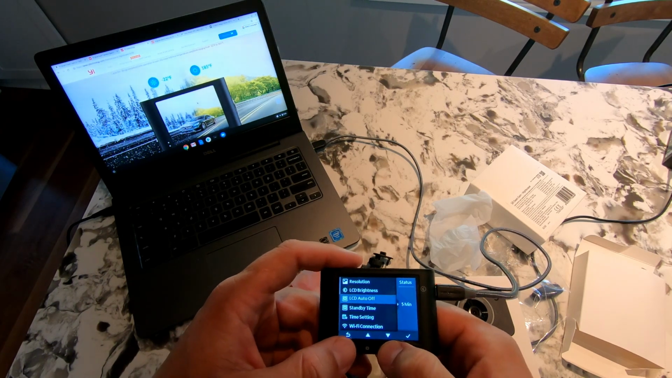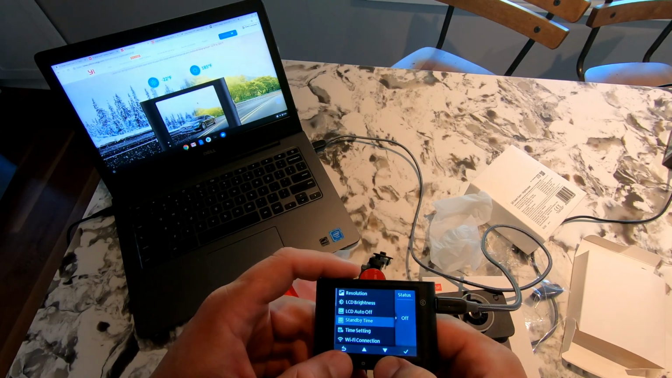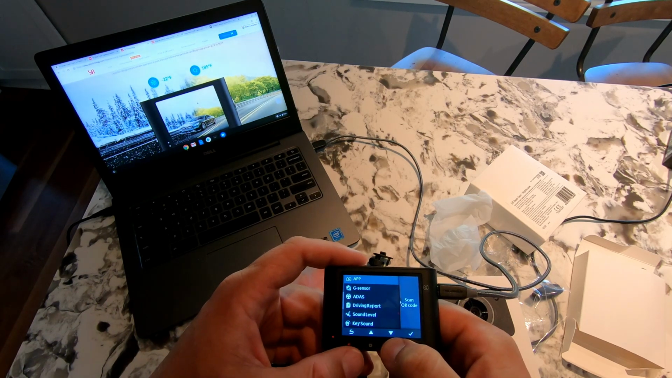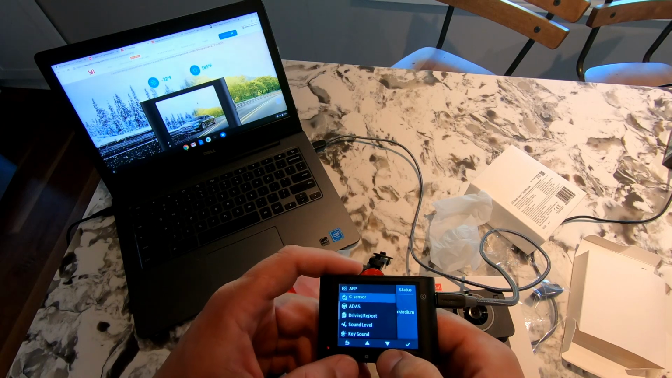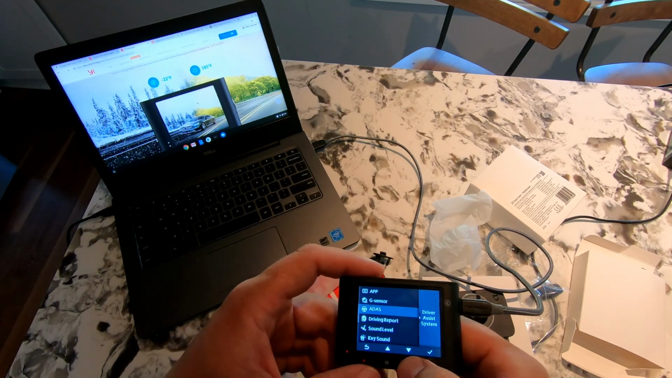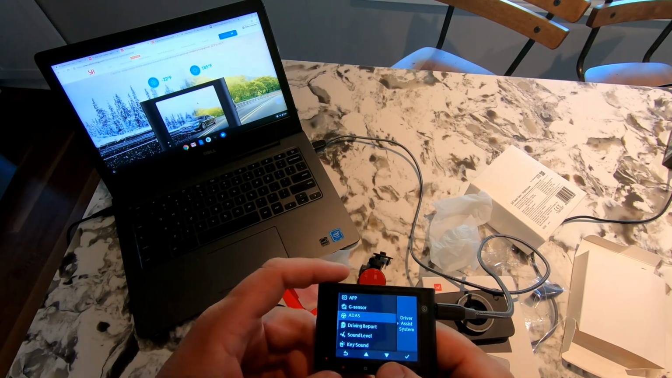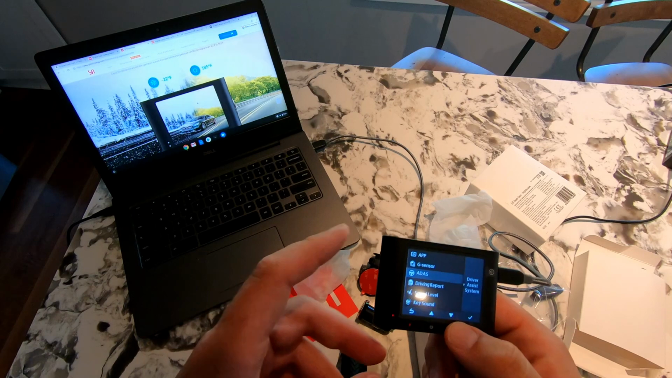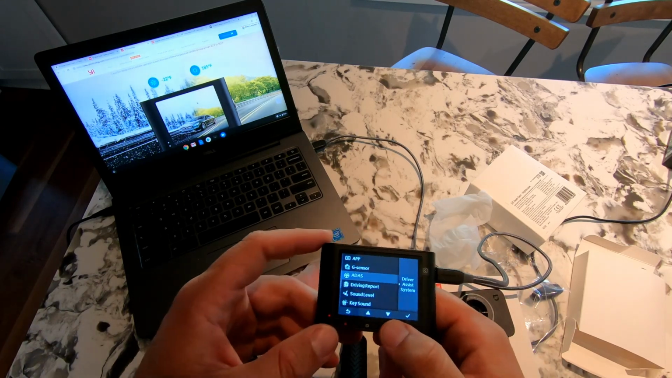LCD brightness, LCD auto off, standby, time settings, Wi-Fi connections, QR code for the app, G sensor, driver assist system. Hopefully, from what I've heard from some of the reviews, this is actually kind of a pain for this new Nightscape camera. Hopefully you'll be able to turn it off.